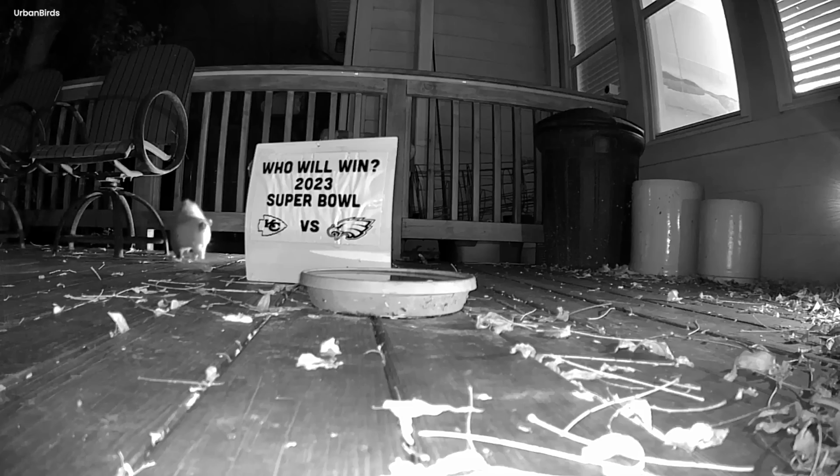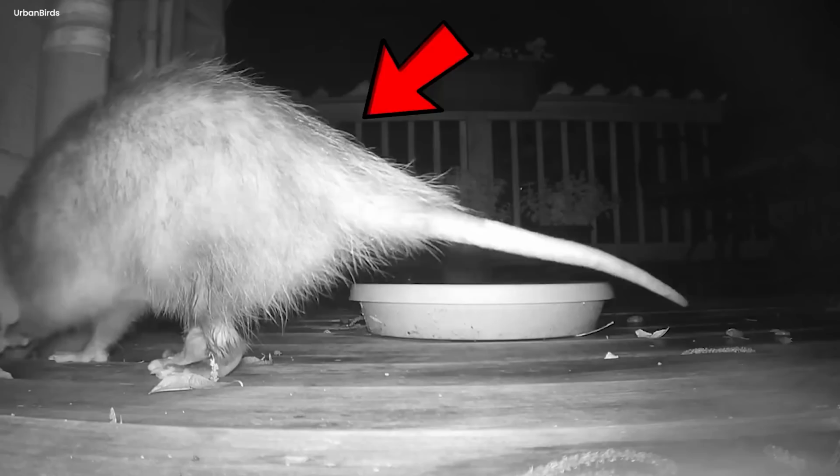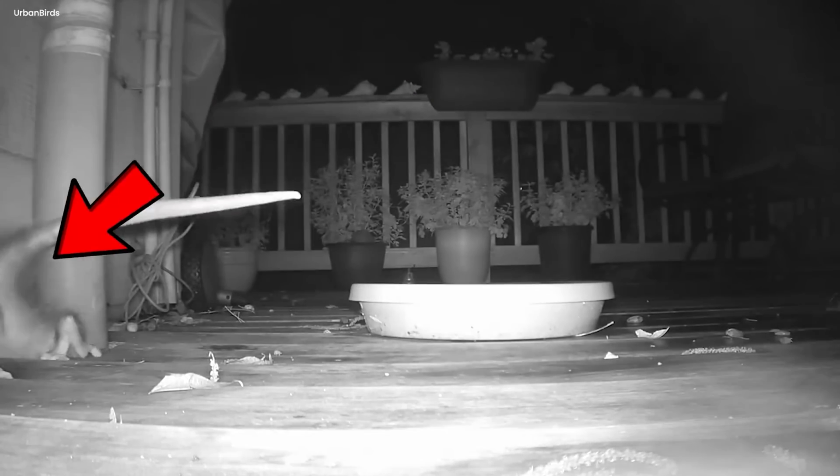Creepy pipe intruder. In the footage captured by a trail camera, a rather eerie creature resembling a mouse comes into view right in front of the camera. Curiously, the creature then scurries towards an opening located close to a pipe, disappearing into the hole.